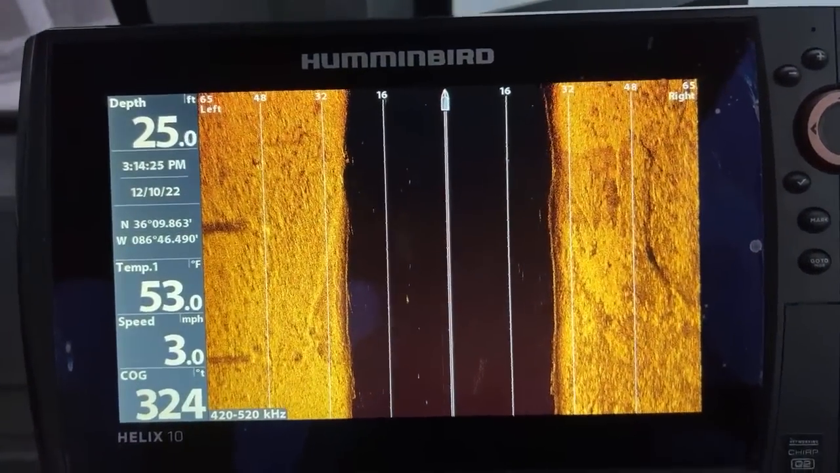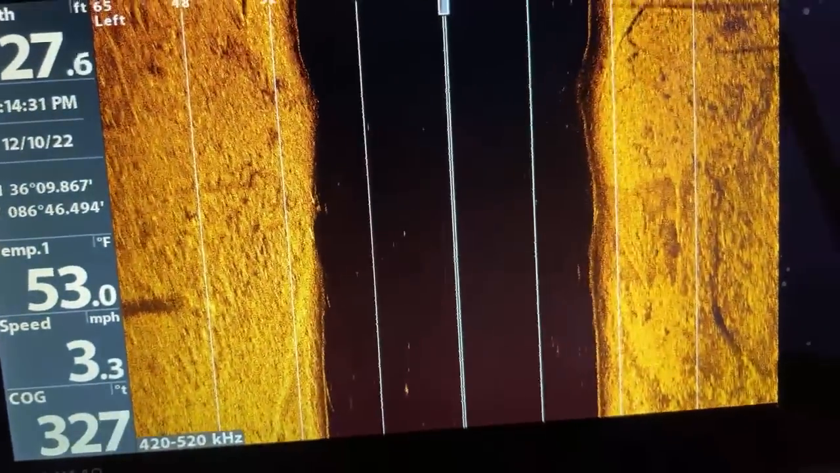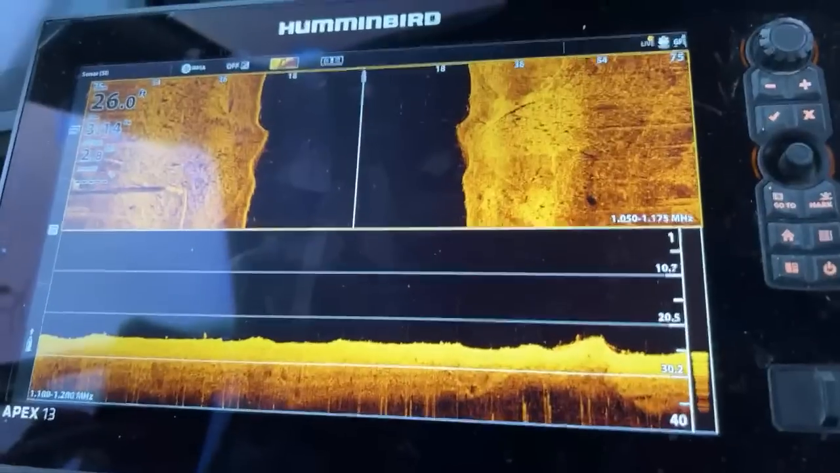Solix Gen 3 is amazing. It's an amazing unit. So you can kind of tell the difference between this one, so Gen 2, compared to the Apex 13.